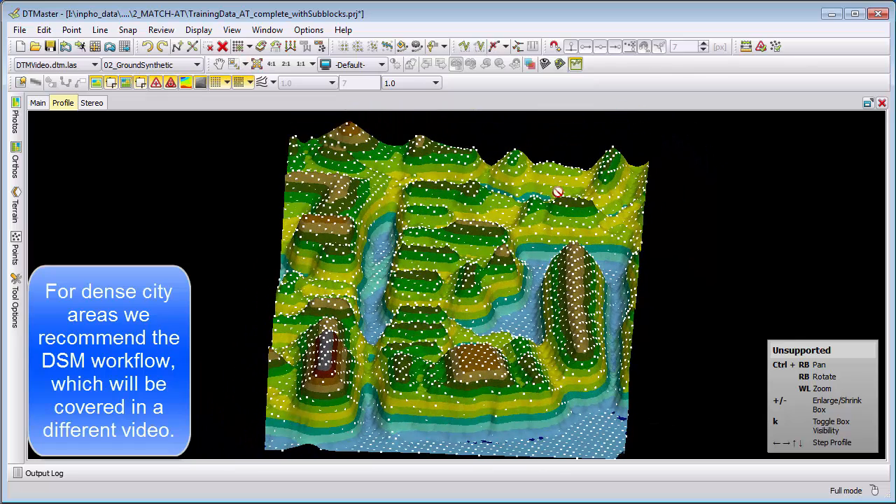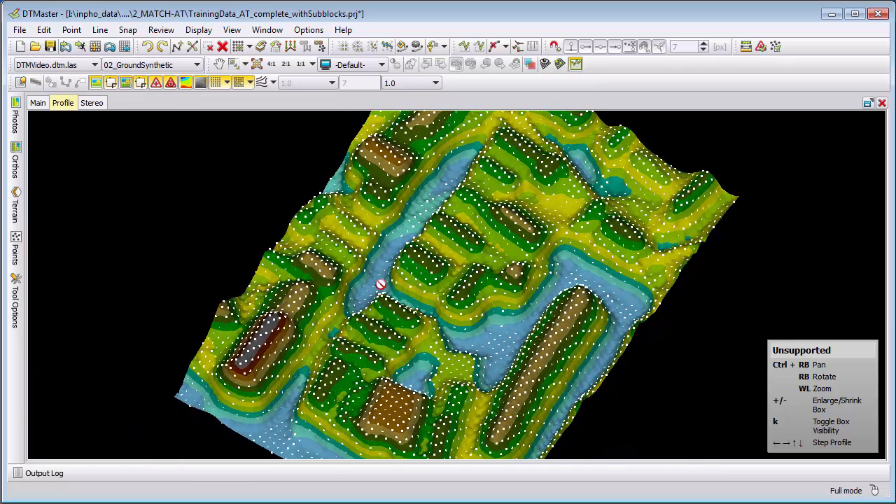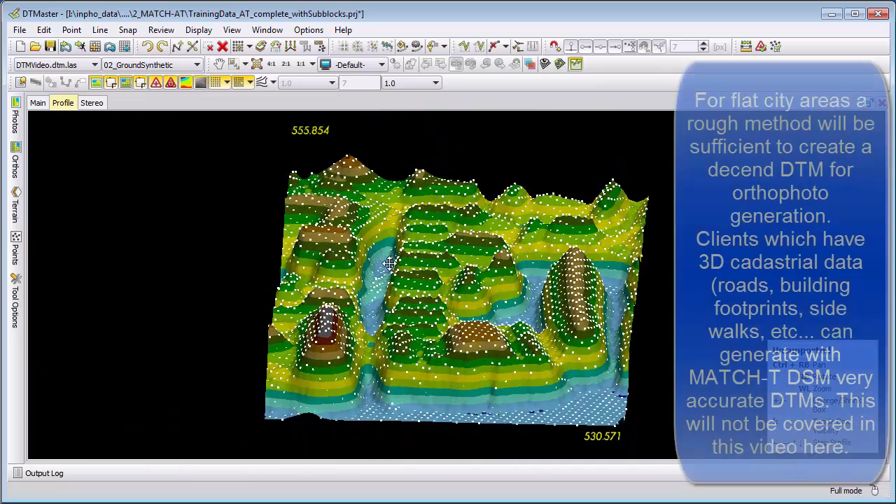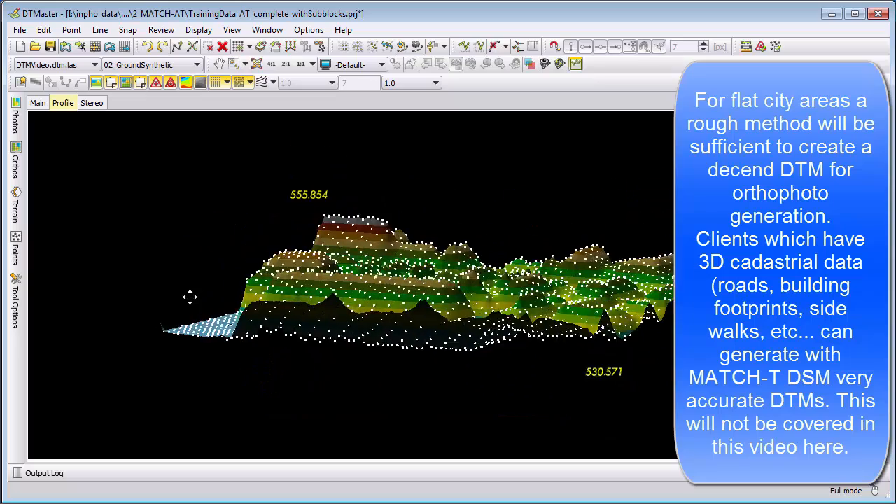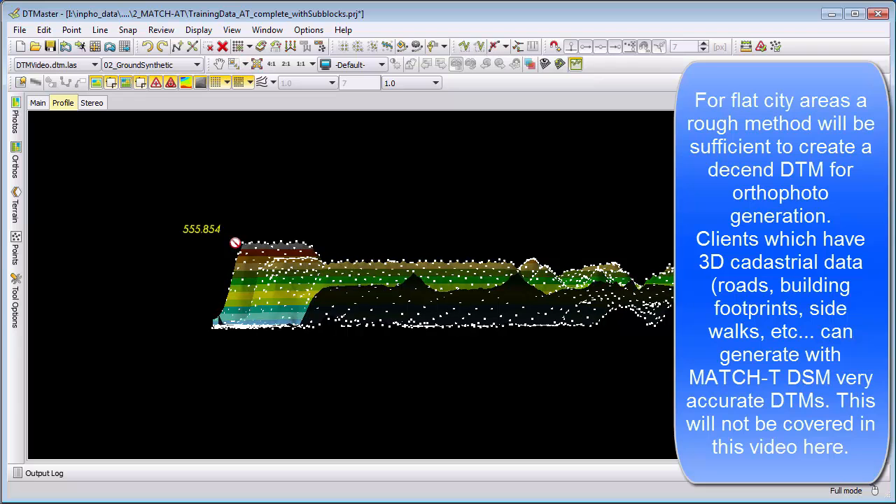We recommend the DSM workflow for city areas, and I will show for this part how we can easily get the terrain model of the city area. You can also do it here, but you will need a lot of manual editing, and therefore time-wise you will face a big issue. Some people use a very rough method.